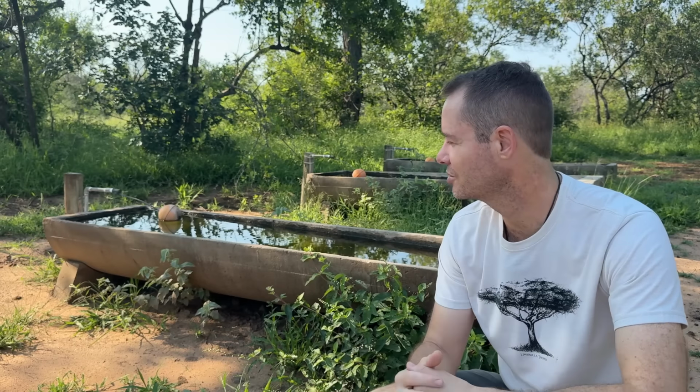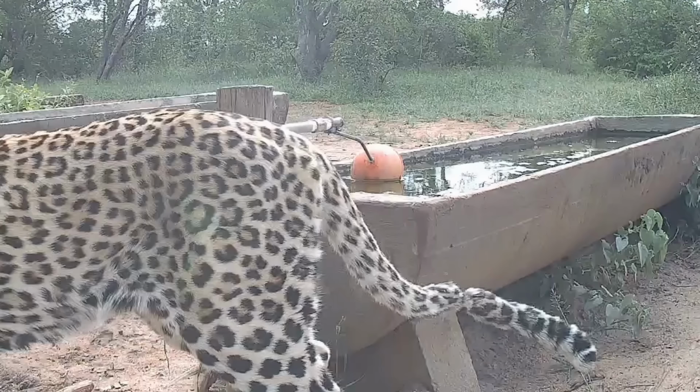When I first saw the footage of an old leopard female walking past the troughs here, I just assumed it must be Kalúa, but when I looked closer, I saw that she's got a very wonky tail. So I then compared her spots with those of Kalúa and Zaha, the two dominant females here of the estate. And guess what? It's a leopard that I've never captured before on trail camera here in the Hoedspruit Wildlife Estate.